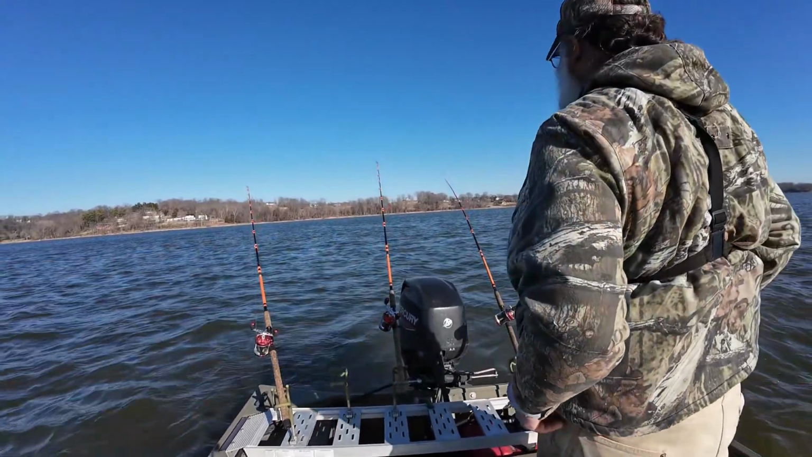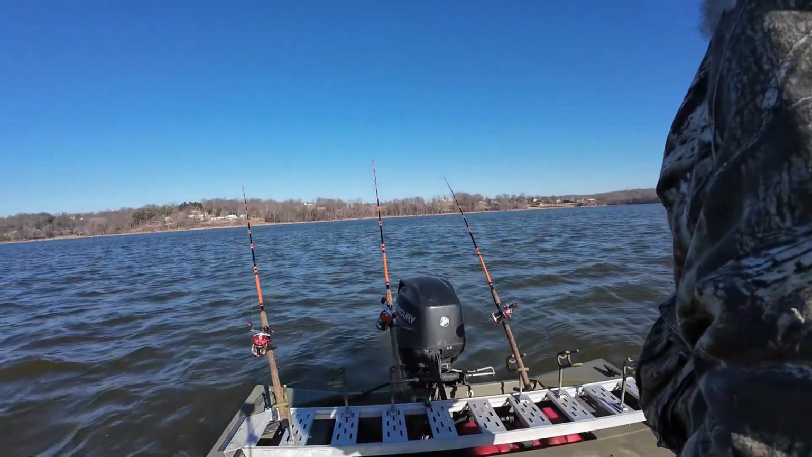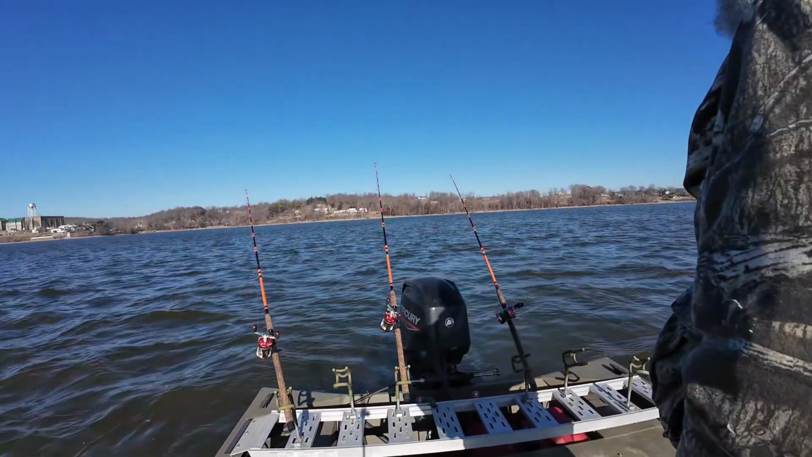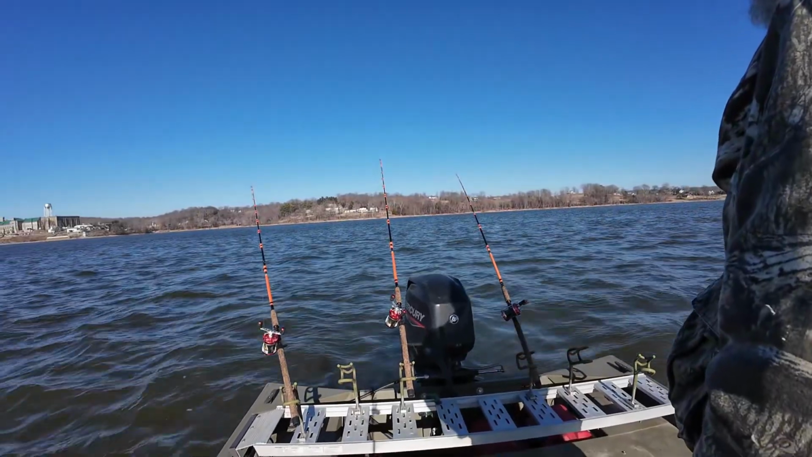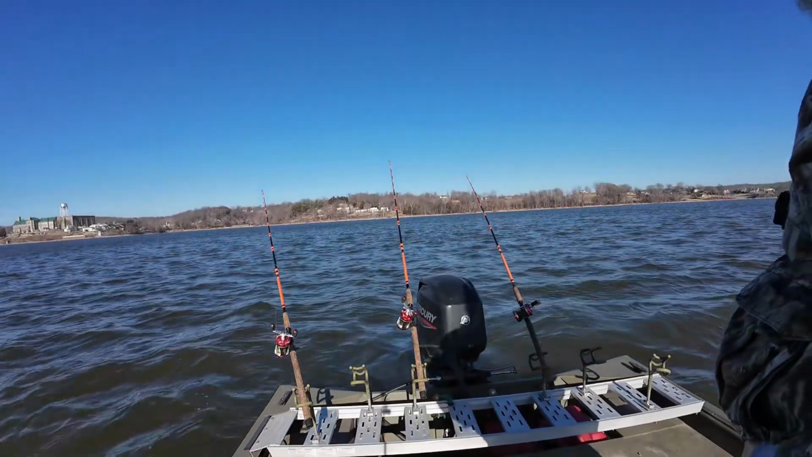How in the world do you not hook a fish that's been on that pole? So what he done is drop that thing right when I started reeling. I'm getting over anxious.